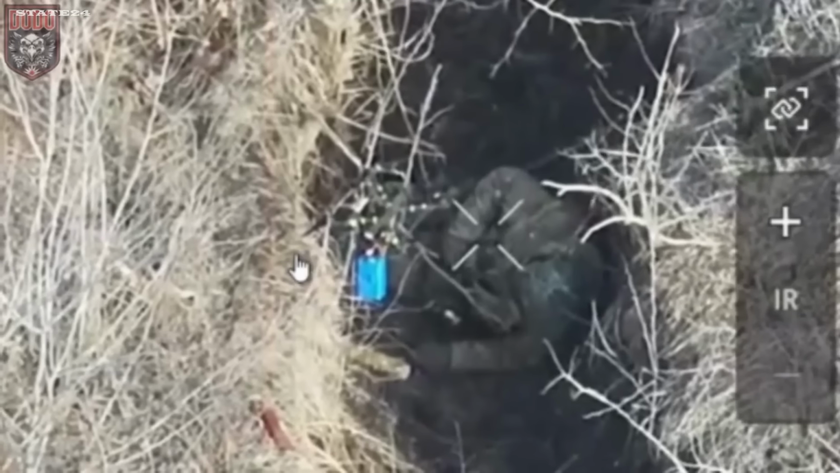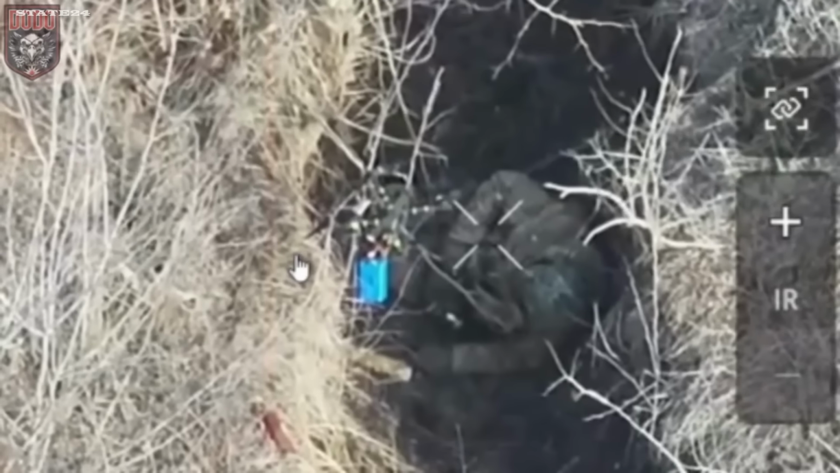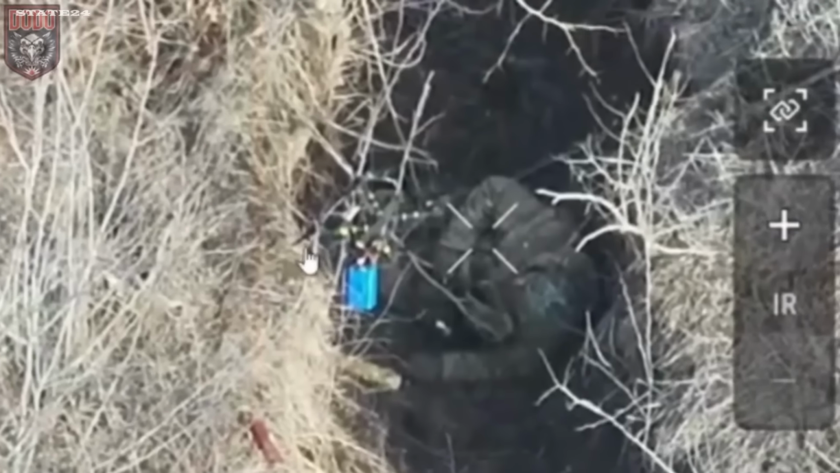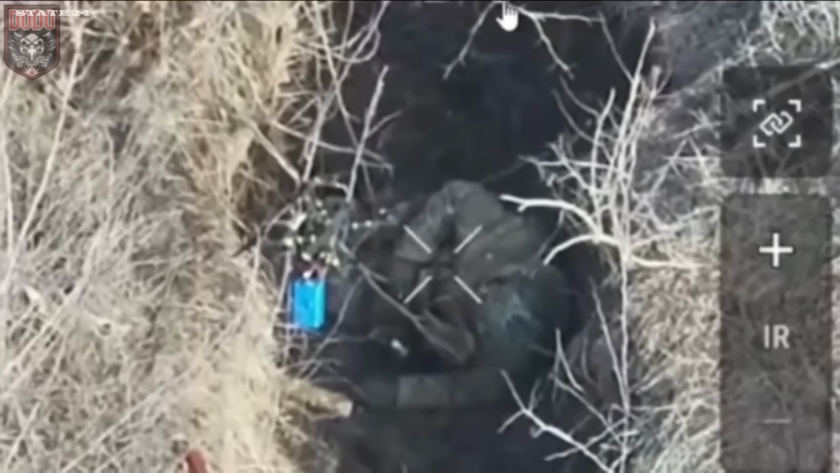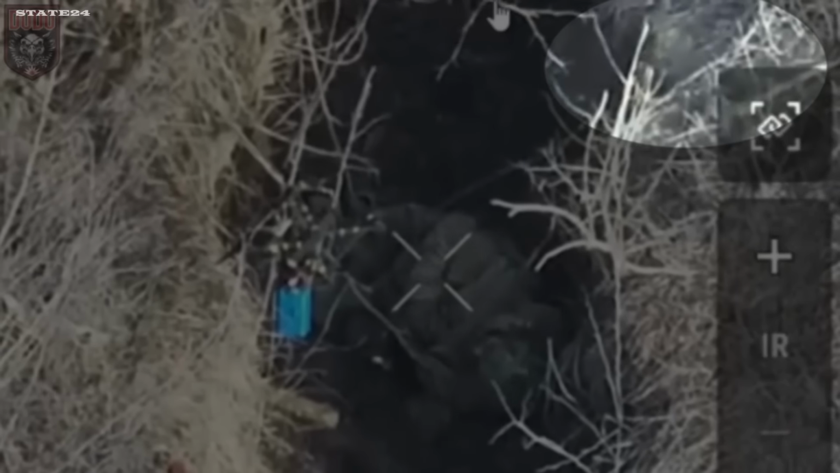In this footage, the Russian soldier begins making a series of strange movements while trying to hide from the drone inside his trench. He then picks up a grenade, pulls the pin, and waits for several seconds. After that, he decides to throw the grenade out of the trench, but it rolls back toward his own position. Moments later, an FPV drone joins the attack as well. From that point on, there was no chance left to escape.